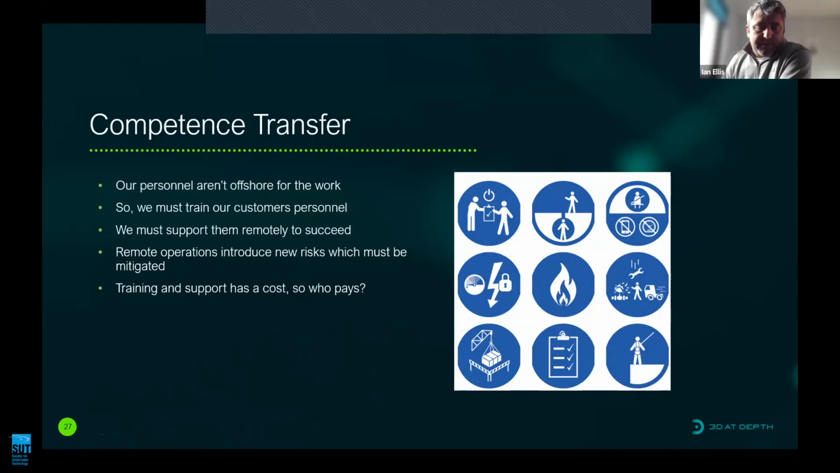This mode of working remotely requires a transfer of competence from land to offshore. Someone has to do some of these tasks. So we have to train our customers' personnel. We have to have the ability to support them remotely to succeed. And remote operations introduces some new risks which must be mitigated. This training and support has a cost, and we have to agree on who pays for this to achieve the benefits of remote operation.